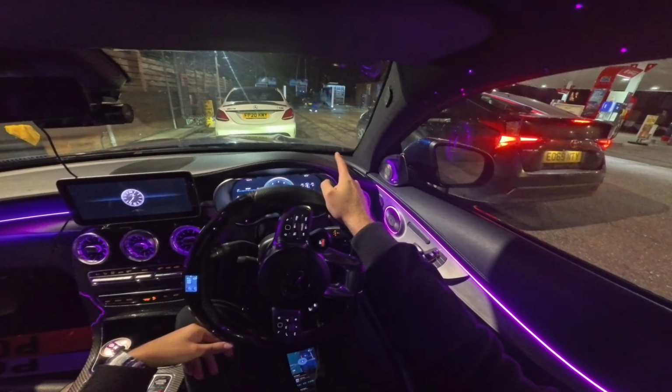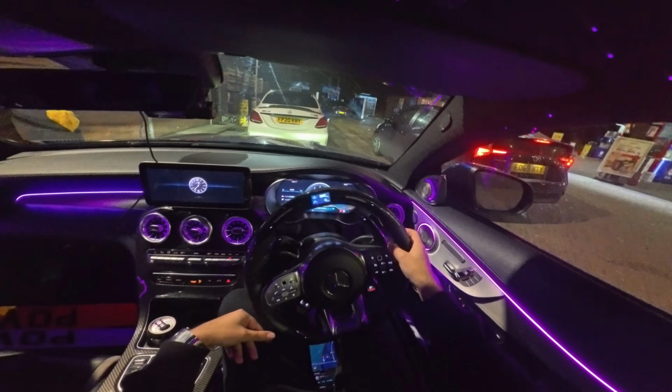We got an E53 down there and the C63's right in front of me. Oh yeah, this is sick.